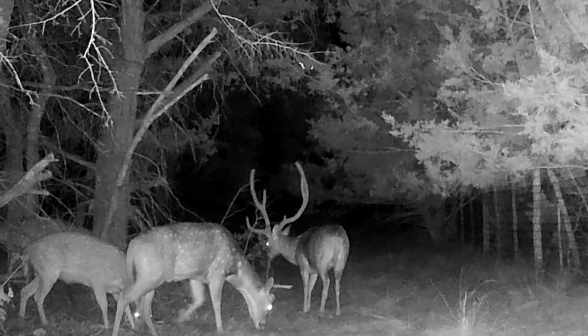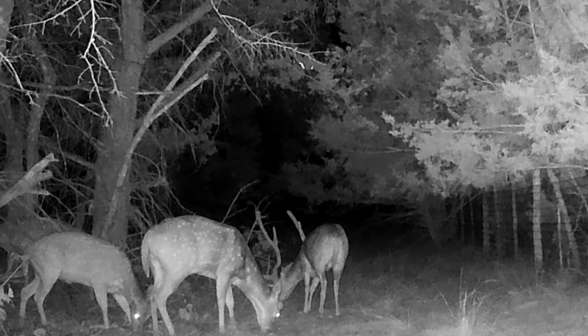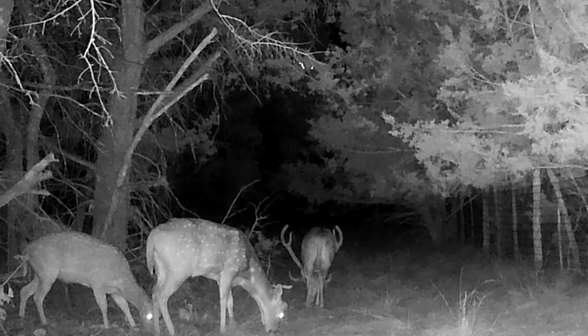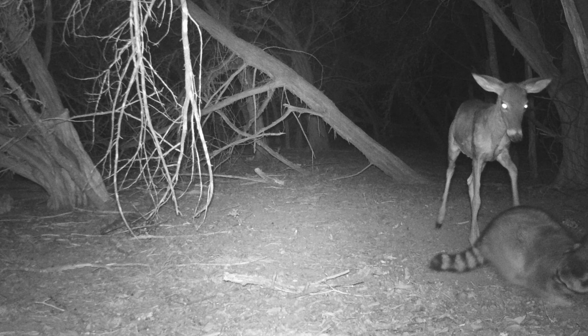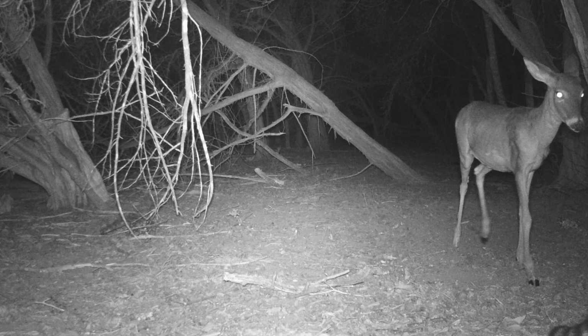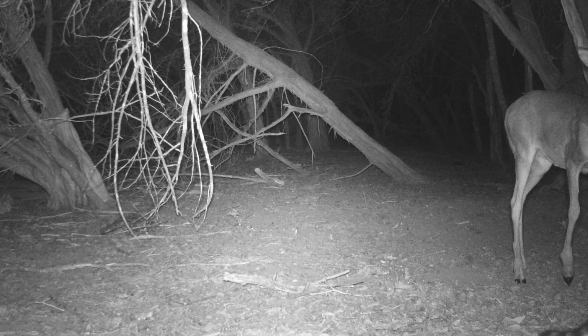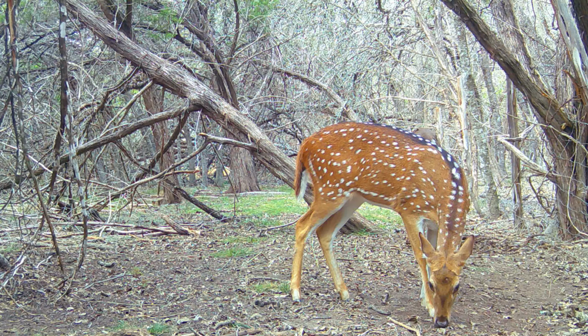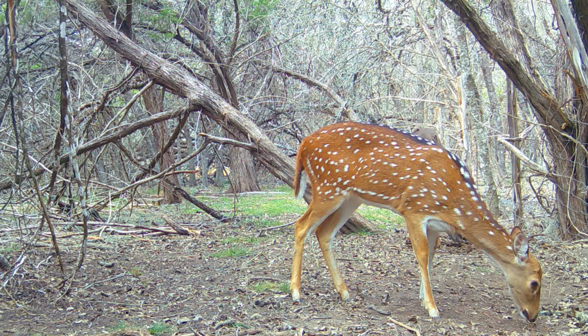You'll see everything playing out right in front of you. The ears lock forward, the body kind of stiffens, and the head goes high. And for a second, everything is quiet. Everything is still. And the woods kind of rearrange themselves.